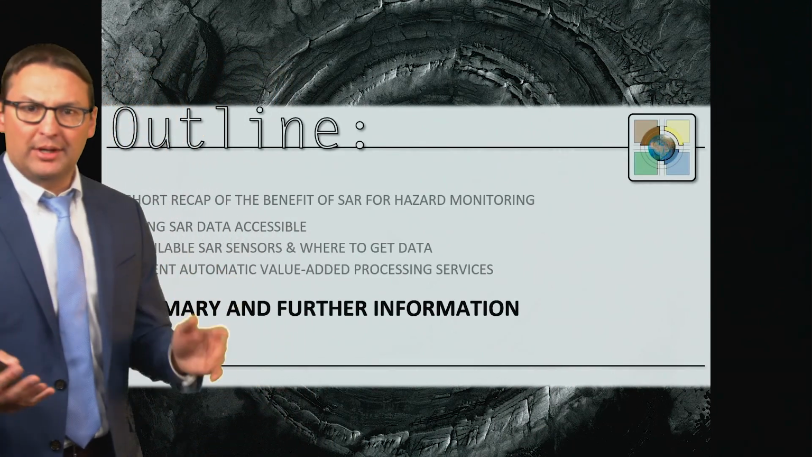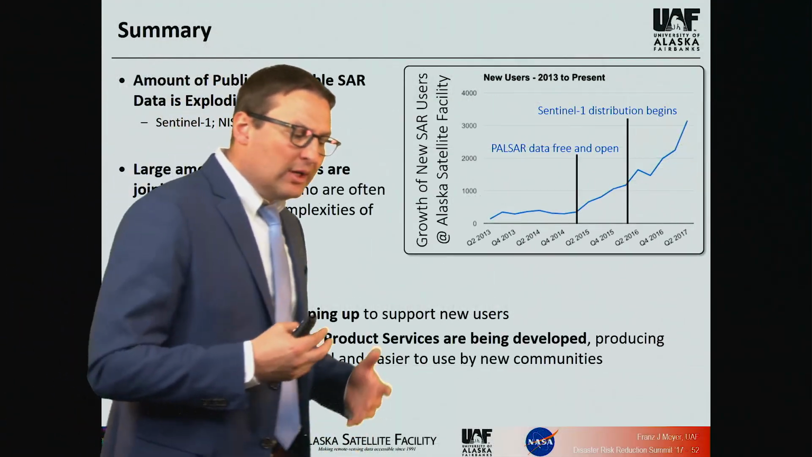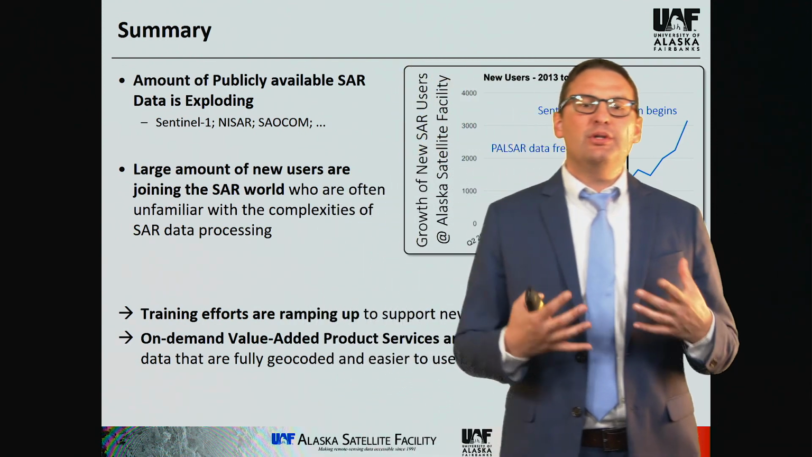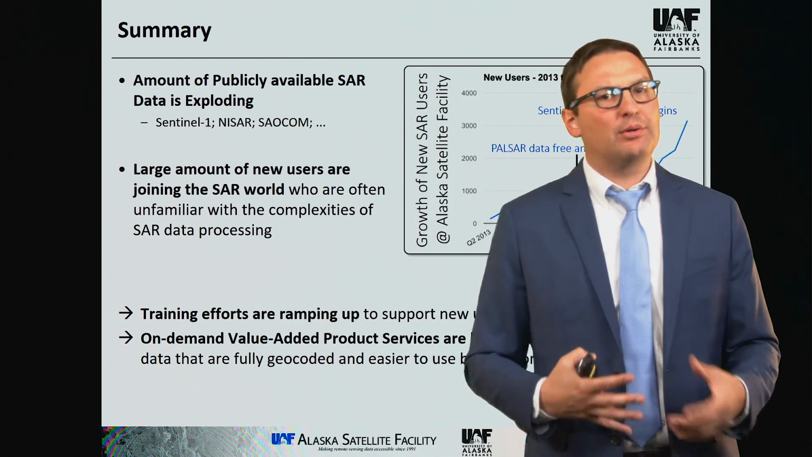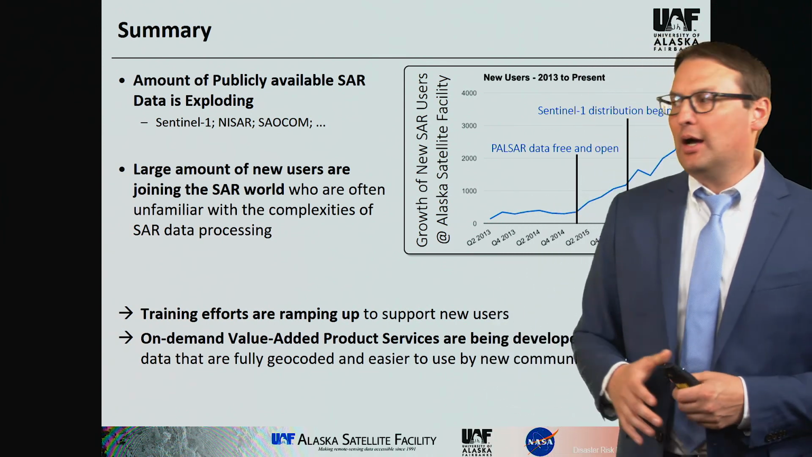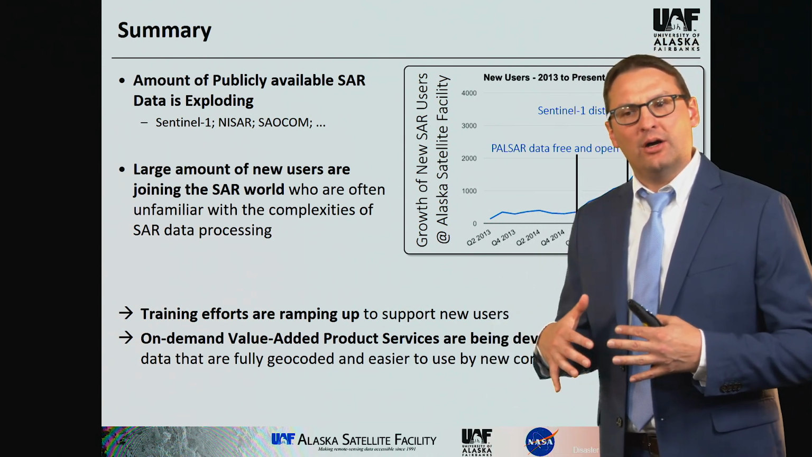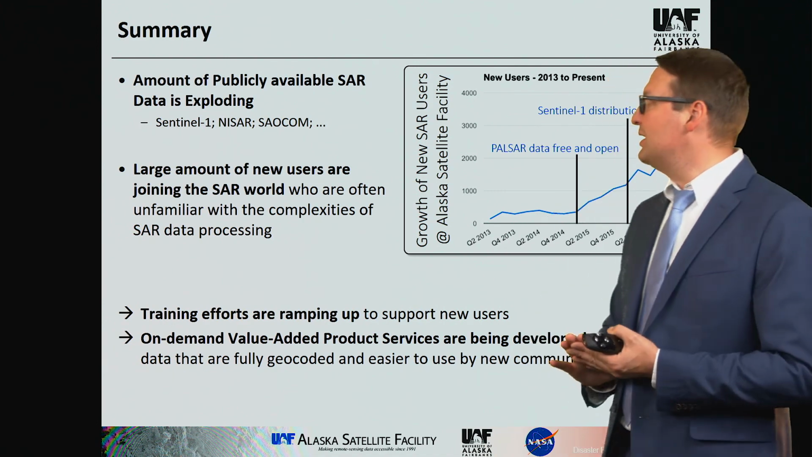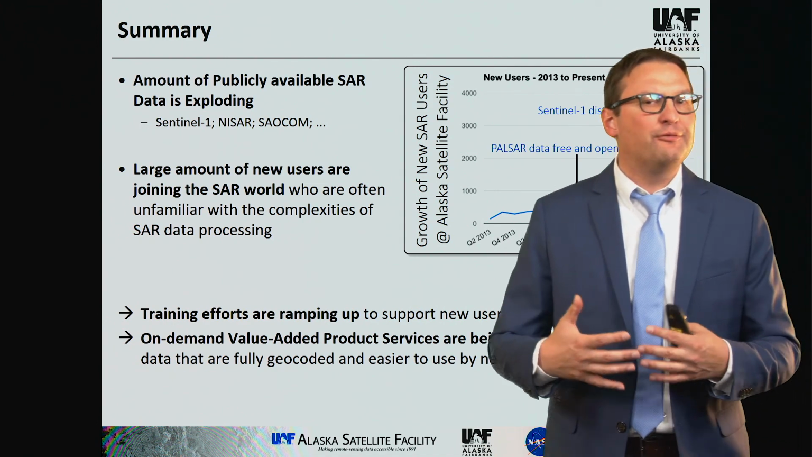So in summary, what I wanted to show you today is that the SAR community has really progressed over the last few years. We now have a whole suite of new SAR sensors in space already and upcoming. They provide you wealths of datasets that are free and open.